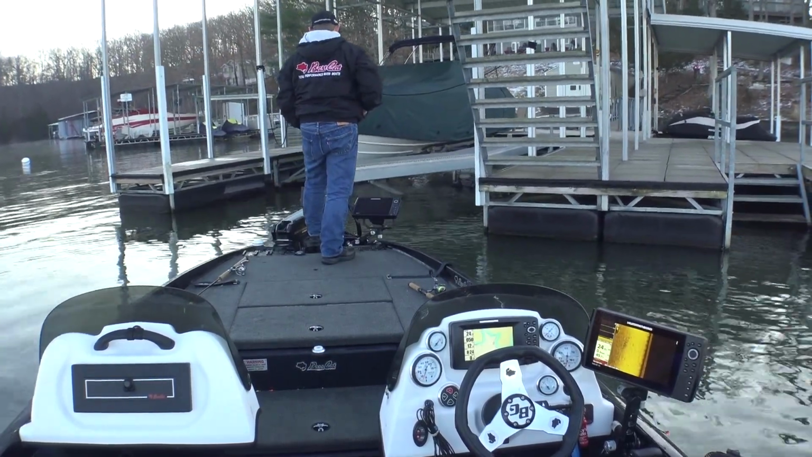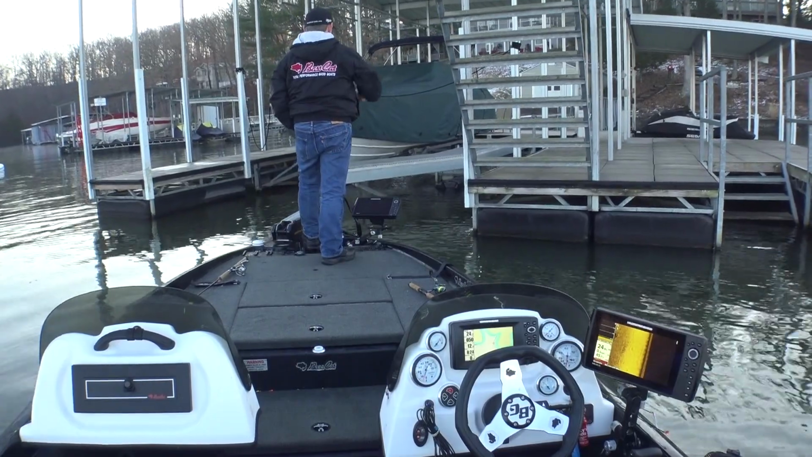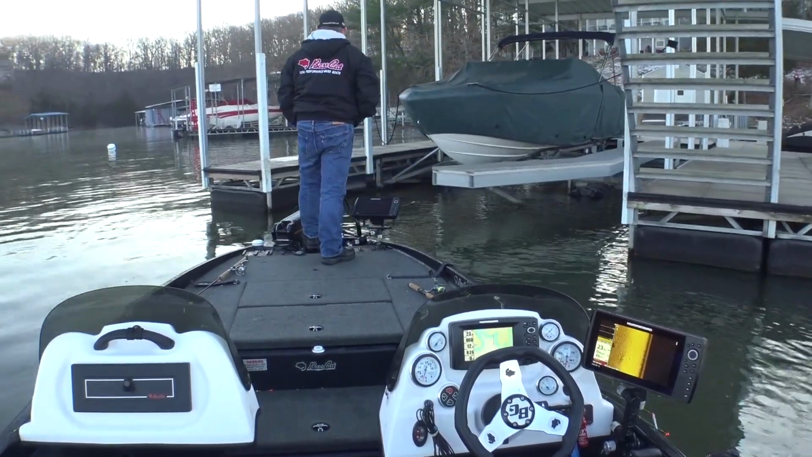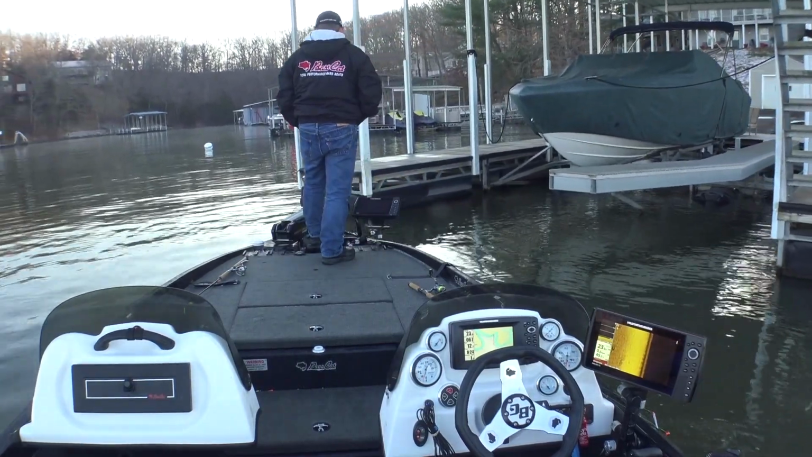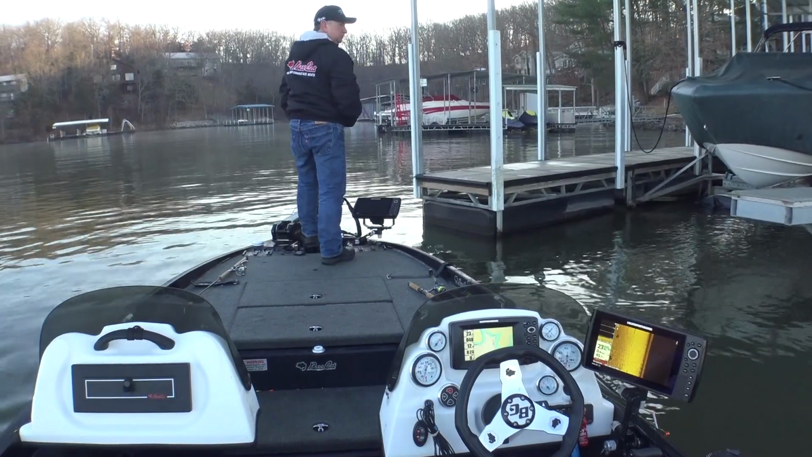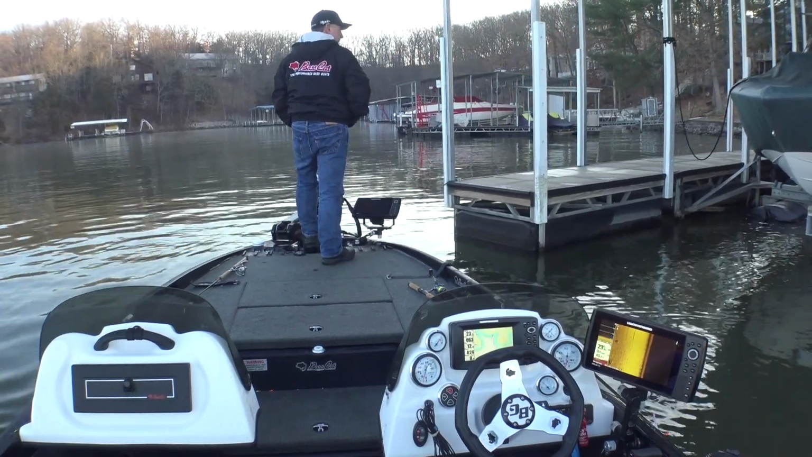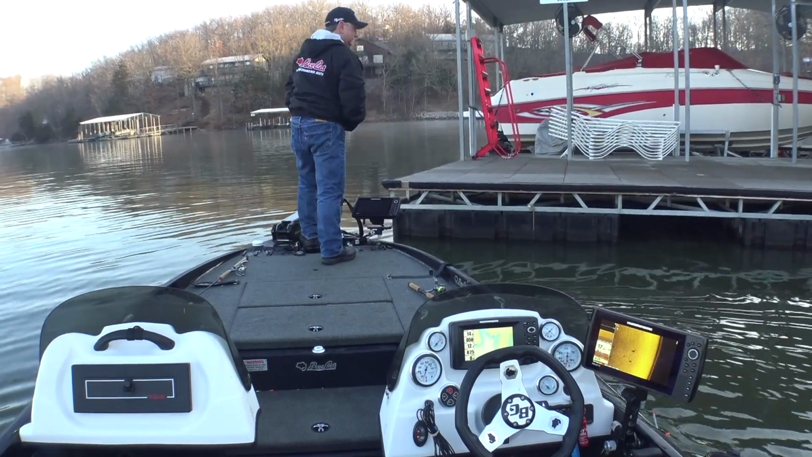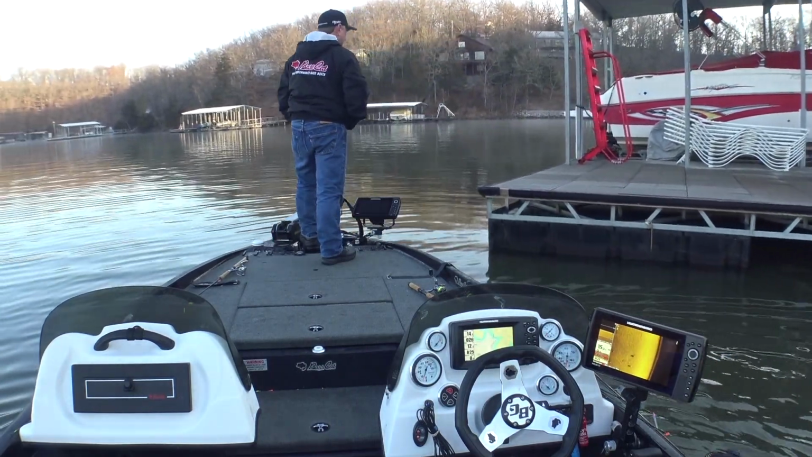There's a few fish, just a very few fish down there deep, close to the bottom. Not much really. Let's go on down. Yeah, there's some fish on this dock. I think they've got a lot of brush planted around it.